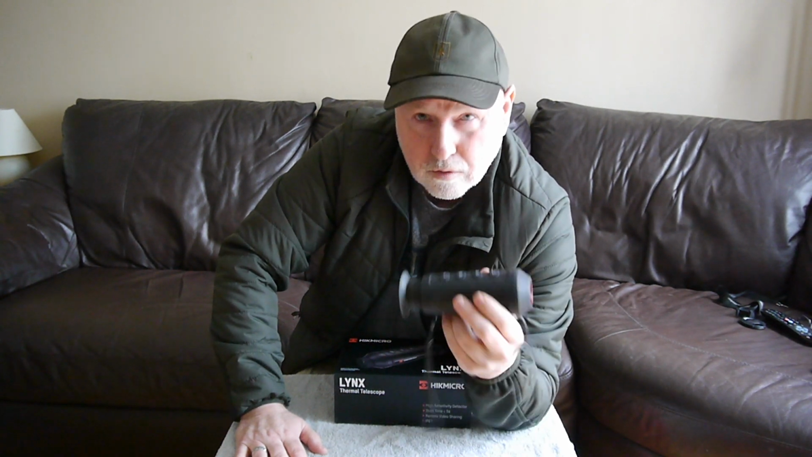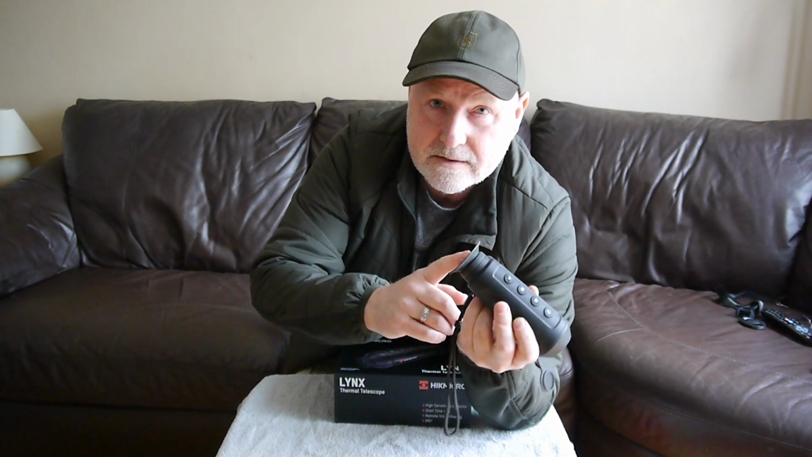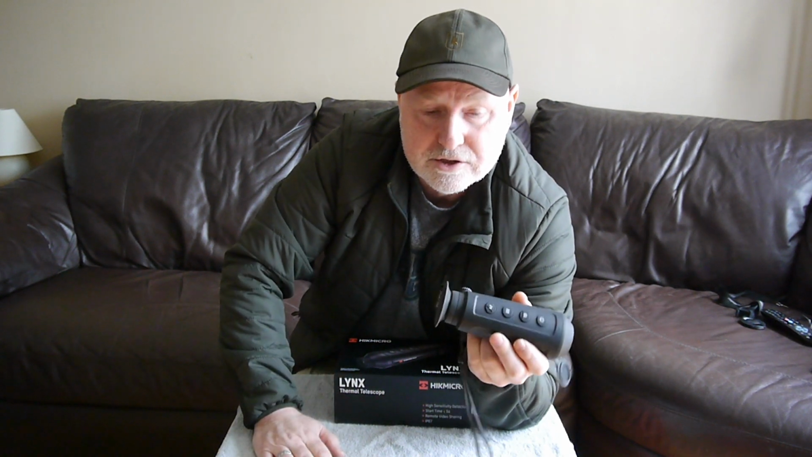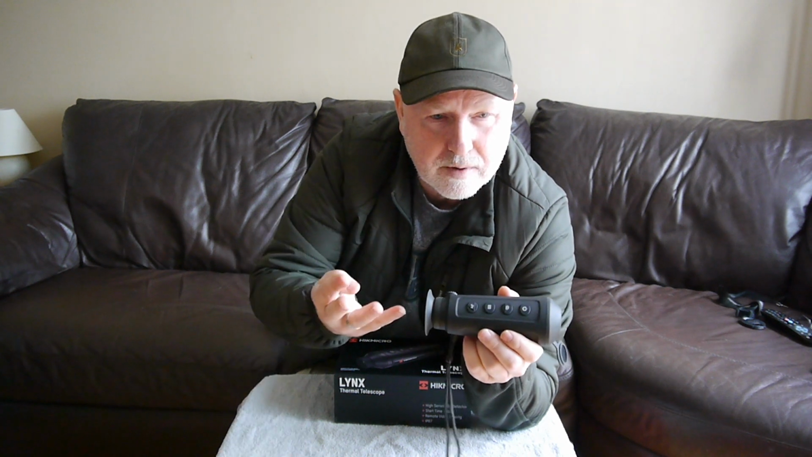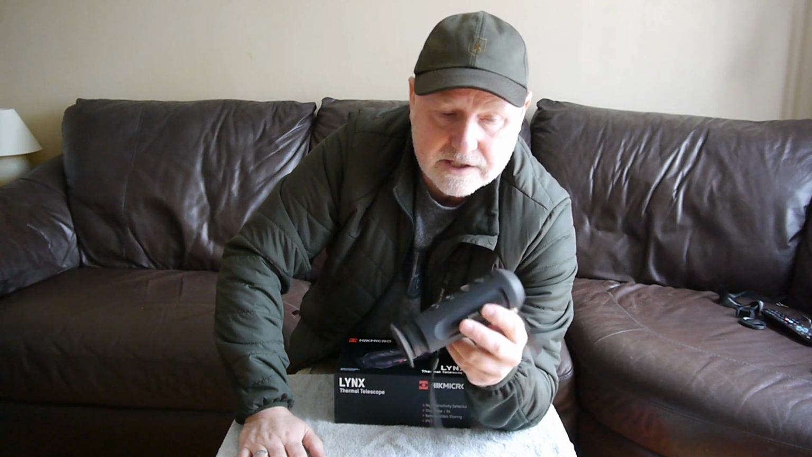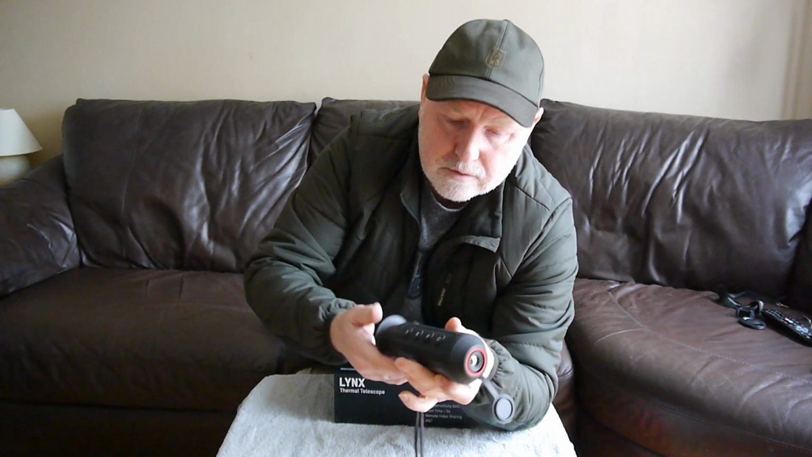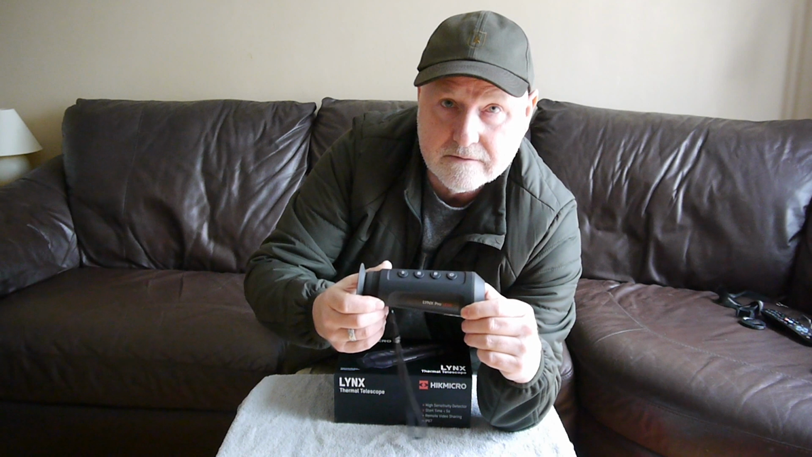I've used it an awful lot, and on the screen where it shows your battery charge, it just dropped one bar, I think it displays 3 or 4 bars. So the battery is really good on it as well. I think that covers most, if not all, of the features for the device.